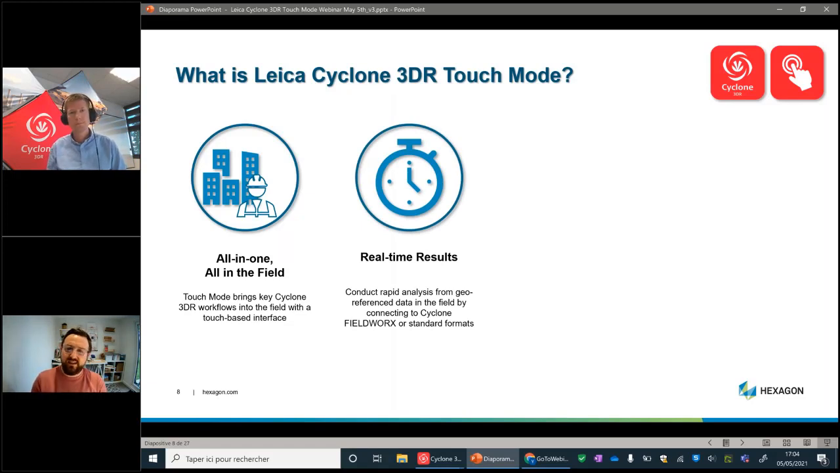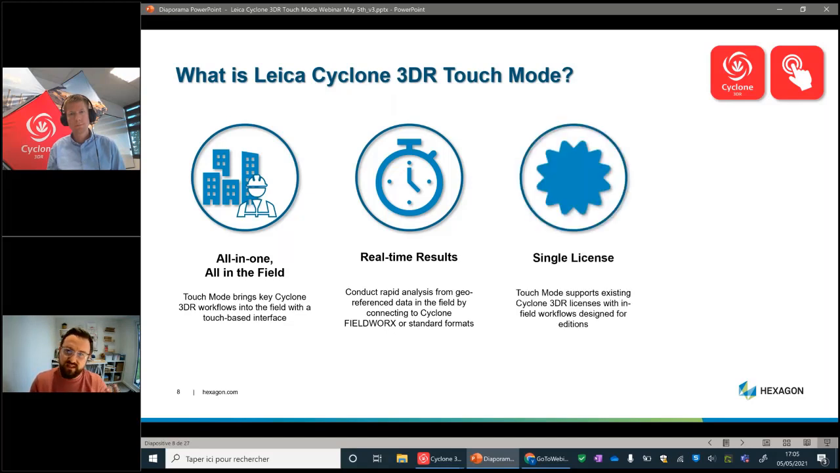So we can connect directly to a Fieldworks project, or perhaps we've got an LGS file that we want to work with, or an E57 file, something on the tablet. We can start working with that data immediately in the field and provide reports directly to our stakeholders. Just email it straight from the tablet or share it to them in front of them.